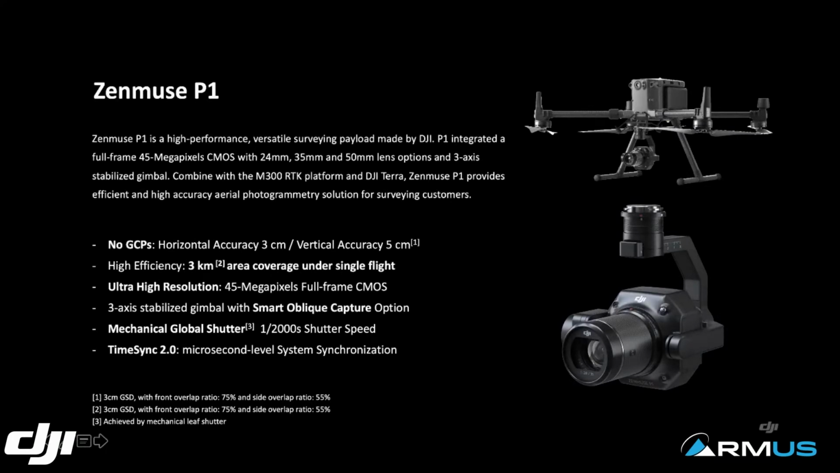So P1 is a sensor, again for surveying use, but this one is actually a more traditional RGB camera. It is the first full frame visible light sensor DJI ever announced, targeting the surveying market. The biggest selling point is the full frame, capable of doing 45 megapixel ultra high resolution images, and it is extremely efficient.